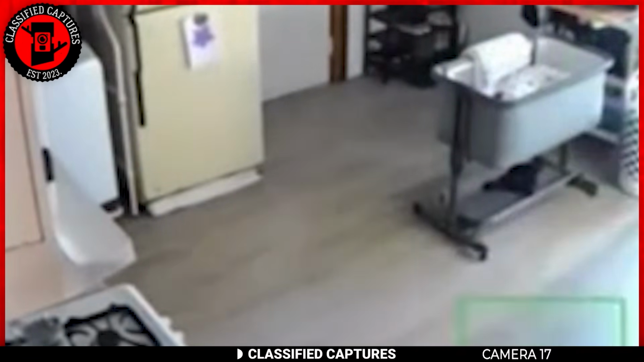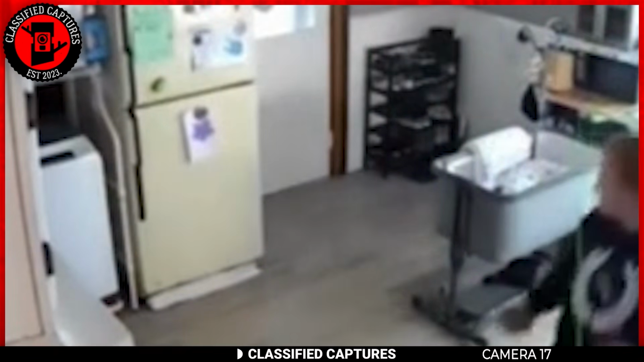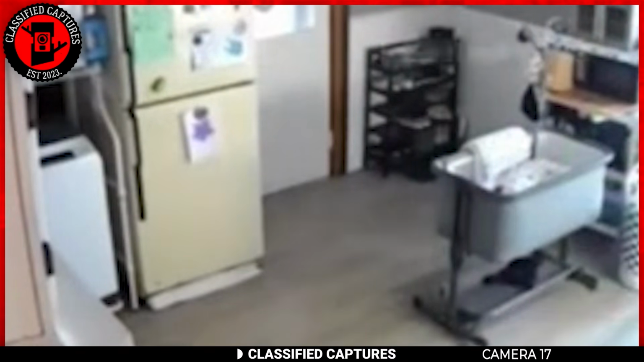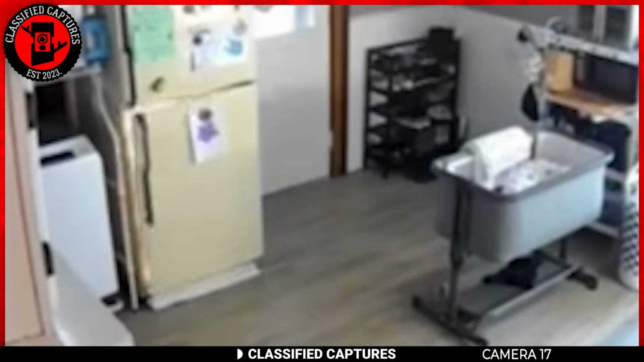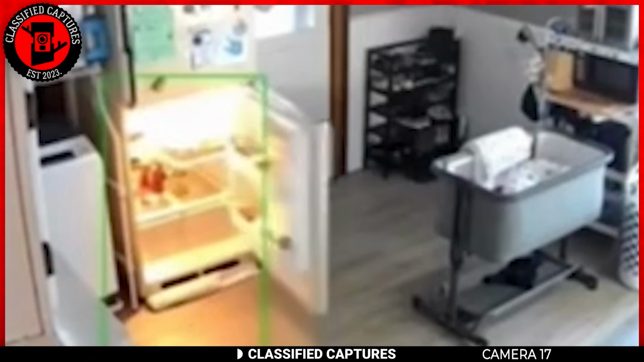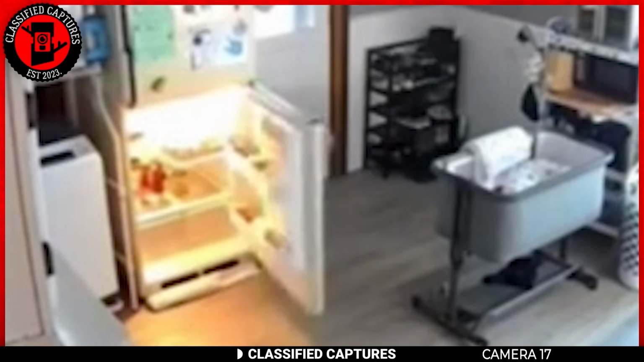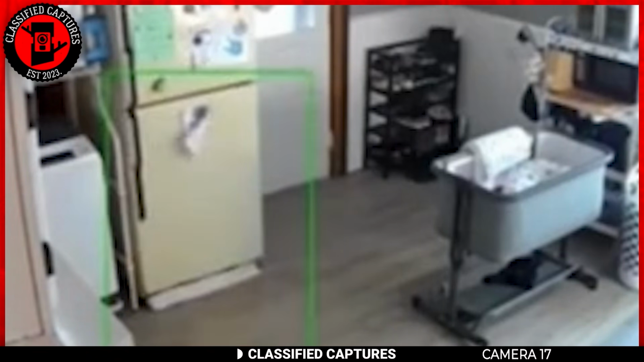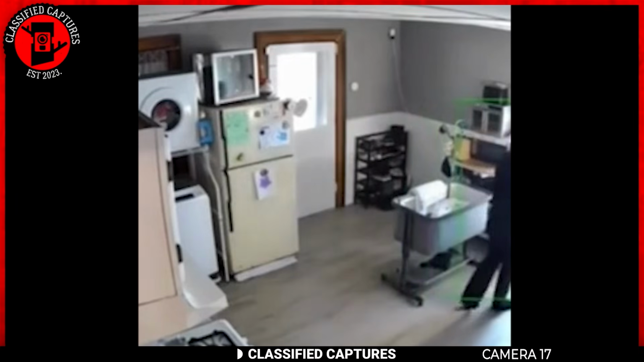You can tell she's completely freaked out. She doesn't waste any time either. She fast walks right out of the kitchen, clearly not wanting to stick around to see what might happen next. Here's where it gets even weirder. After she leaves, the fridge continues its bizarre behavior, opening and closing all on its own, as if controlled by an invisible force. Most people believe this is ghost activity, but what do you think?